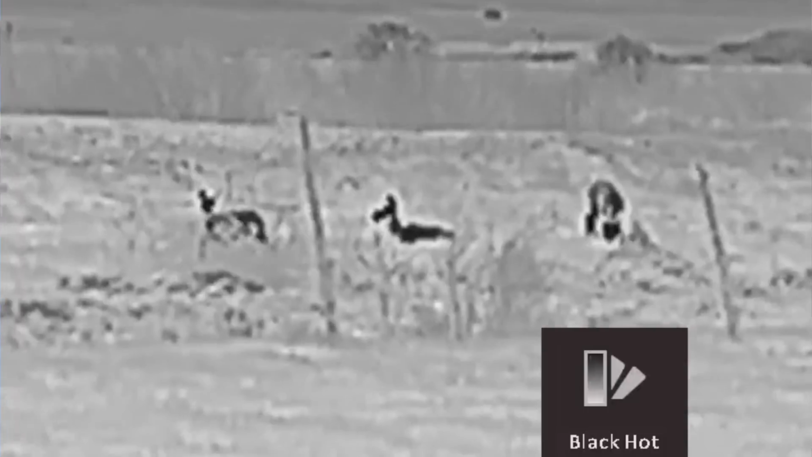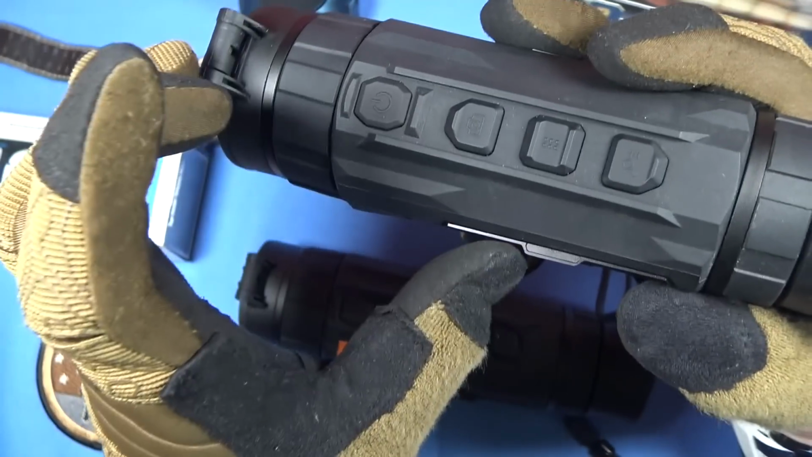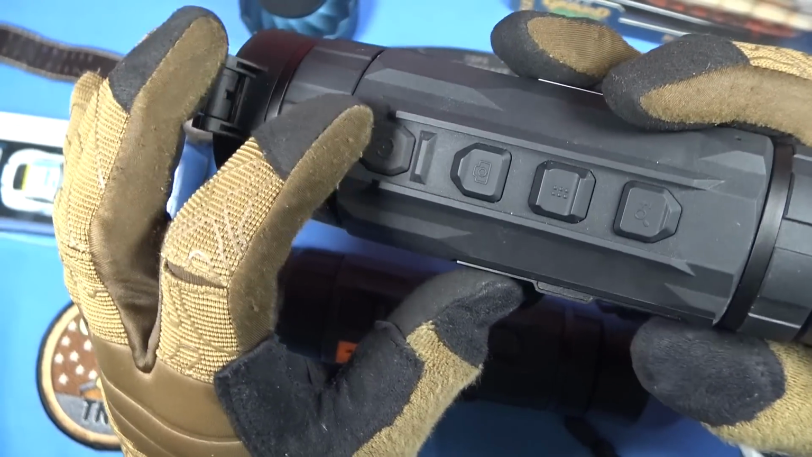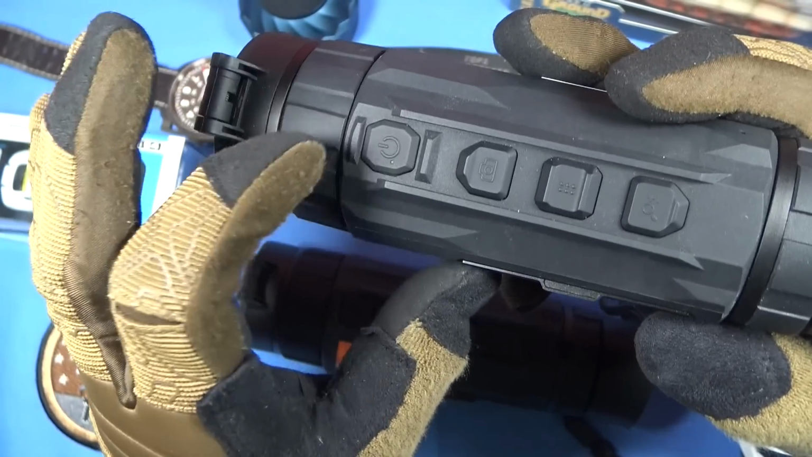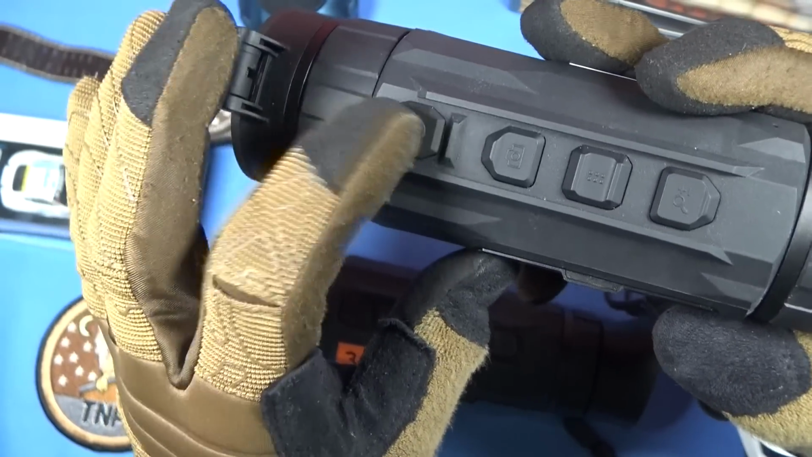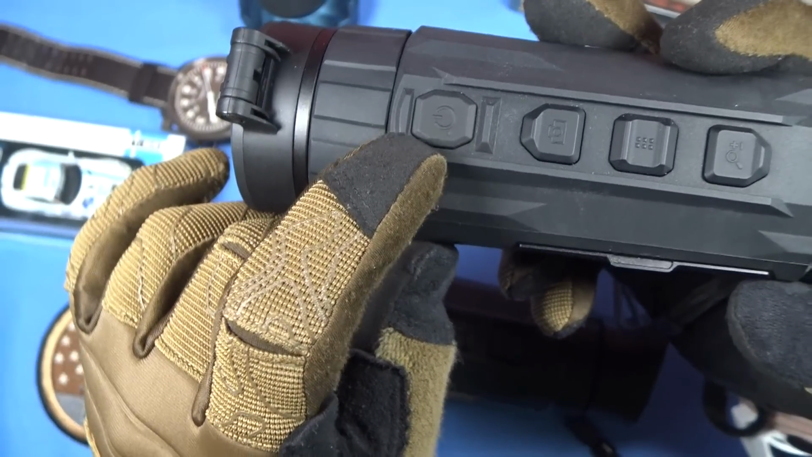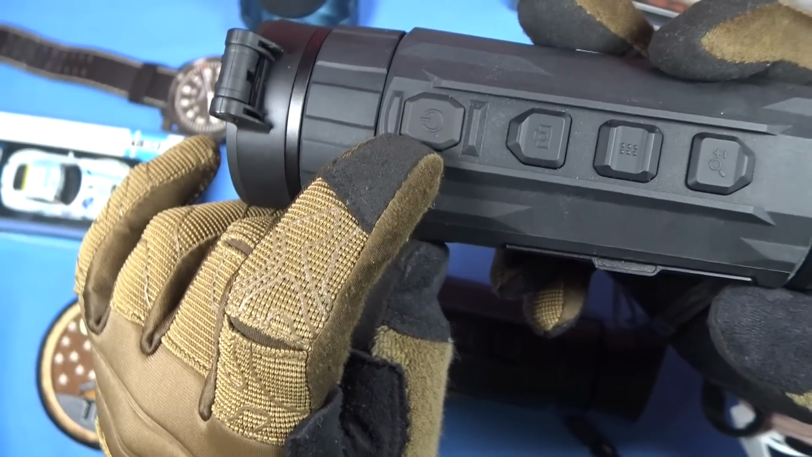So those are your buttons. One thing I think AGM could improve on is maybe changing the feel of the buttons. So maybe raising this more so you can tell. I mean, you got 2 gates right here to tell it's a power button, but sometimes I have gloves on and it's hard to tell. I would like them to be even more tactile and different. And I would like to have a different color on this one. I will say I love that this glows red. So at night, you'll see this is on, glowing red.